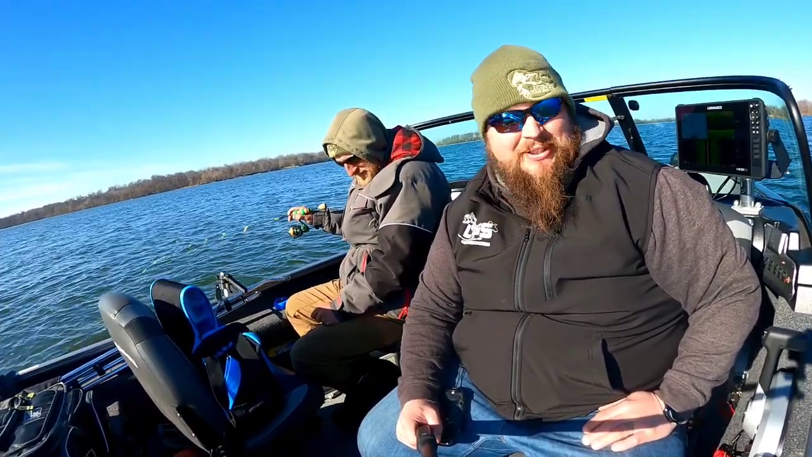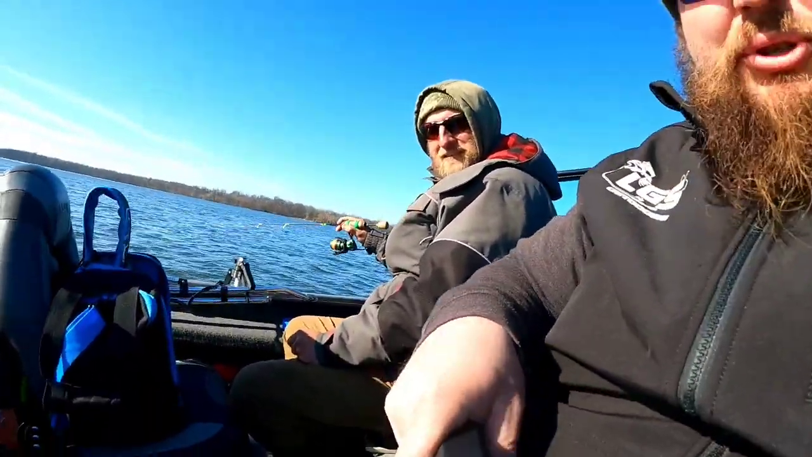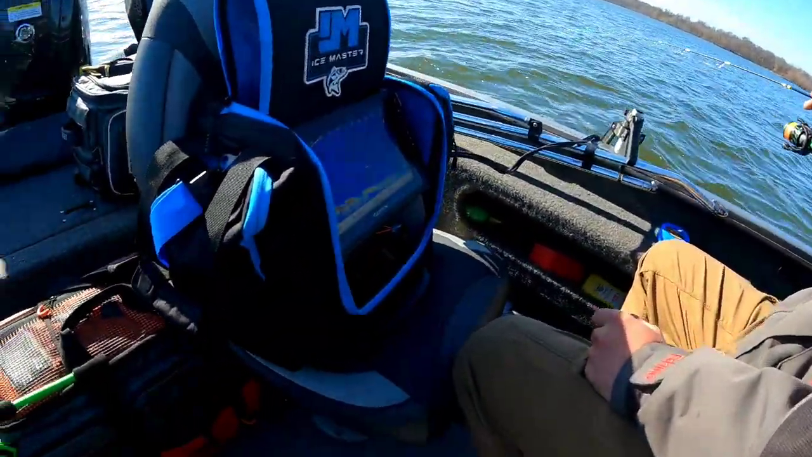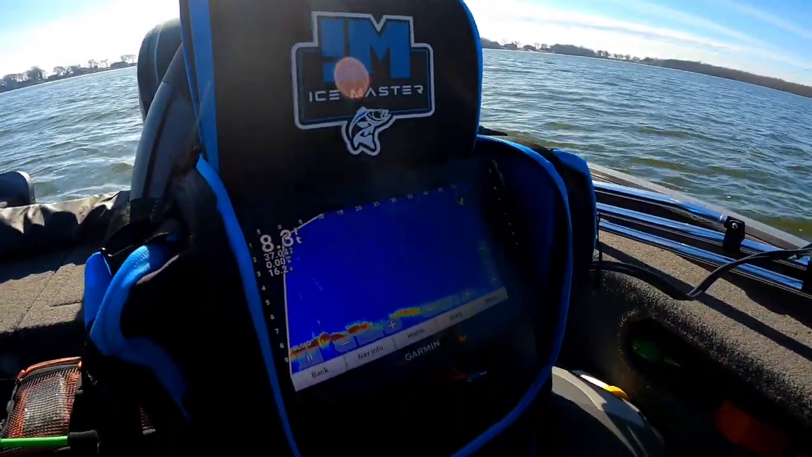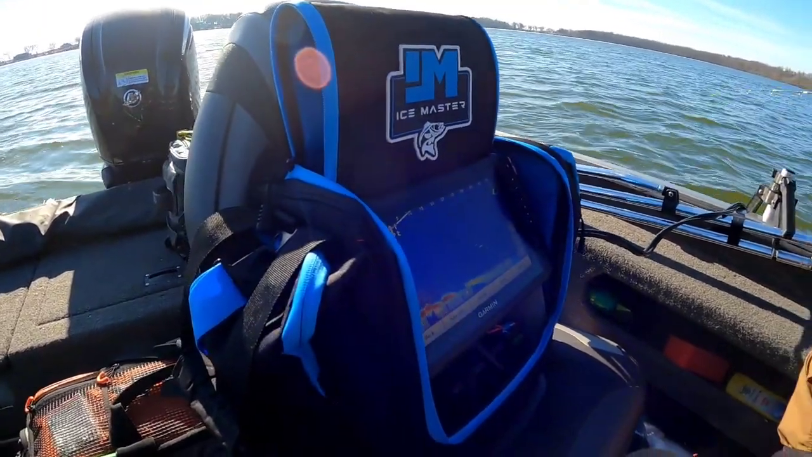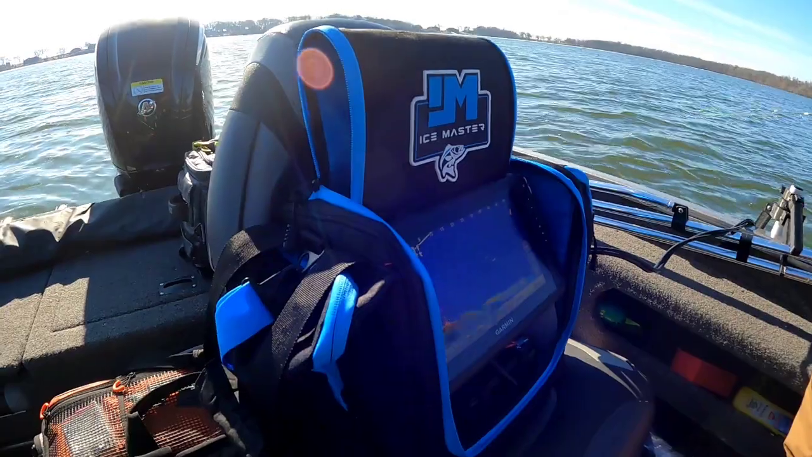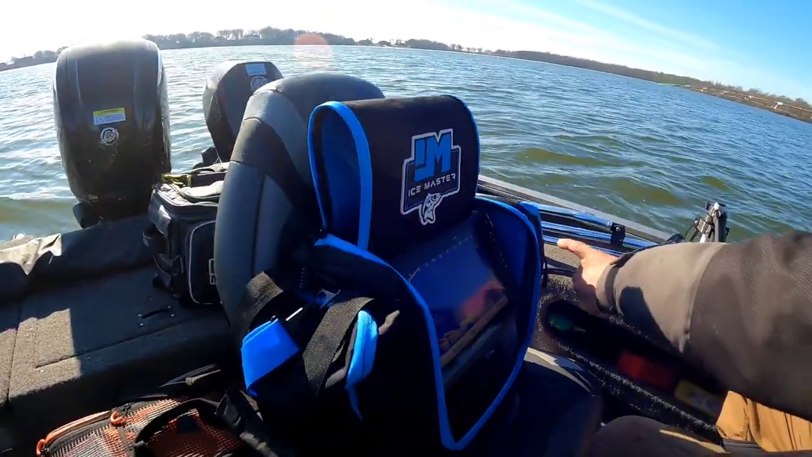Yep, for sure. We have our new shuttles. These are here on the boat. Freaking awesome Ice Master shuttle. If you're thinking about getting a different shuttle for your live scope, I would definitely recommend these. Yeah, they're proving their worth as of right now.